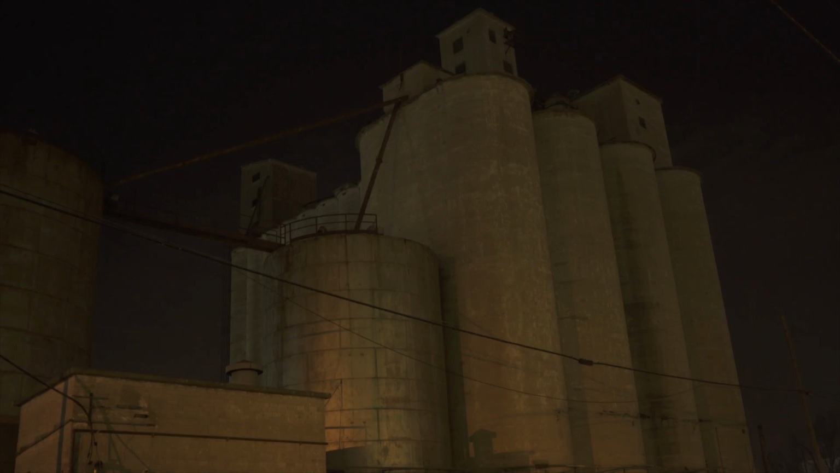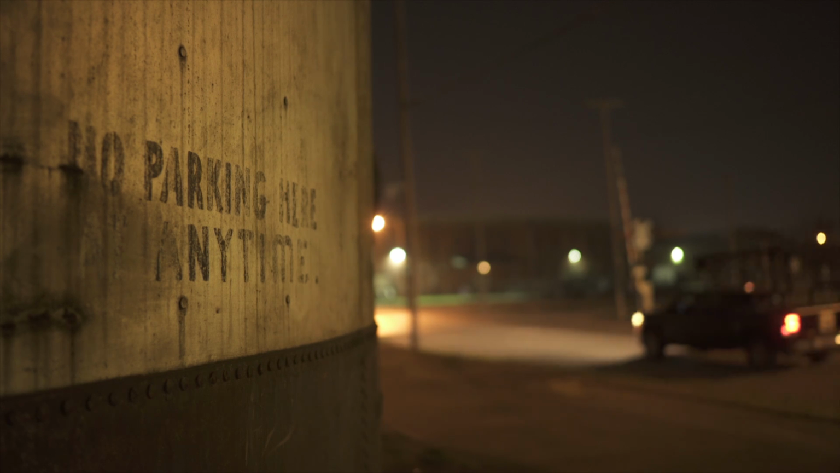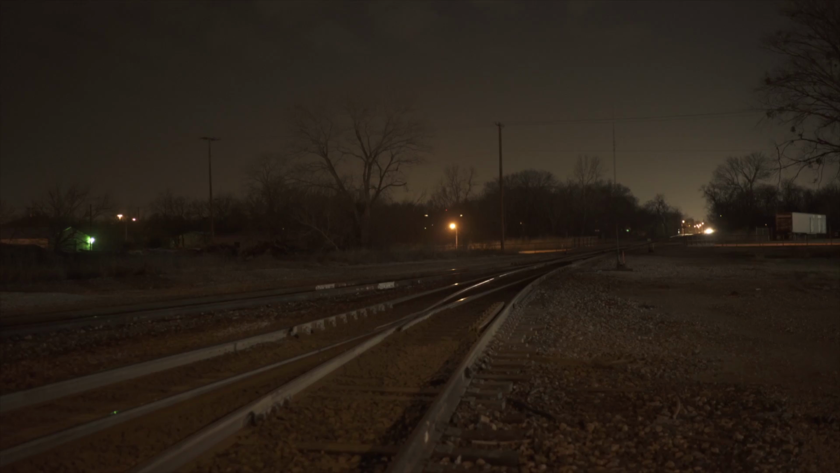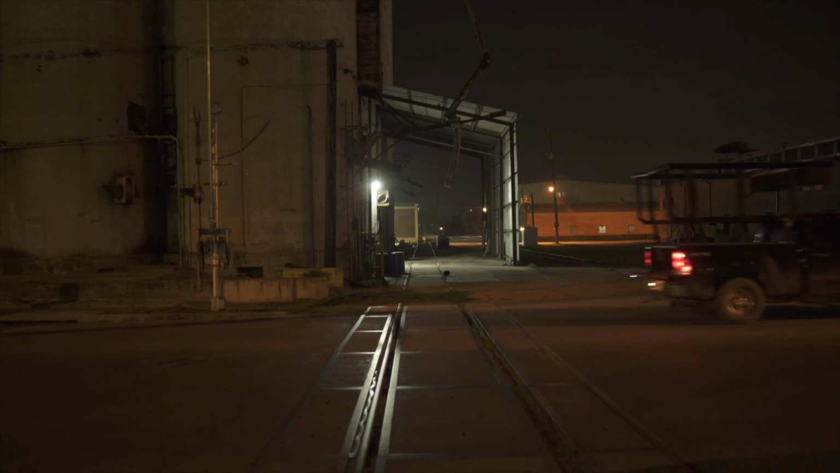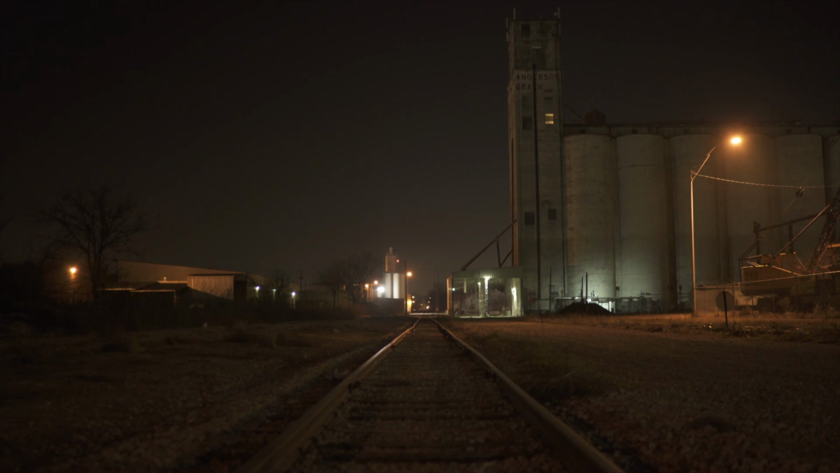There's a coyote who can only be found near towns like the one I call home. He is the only coyote who can hear the sounds of our everyday life, just about every day, and has conditioned himself to survive a parallel existence alongside you and I, right in our backyard.